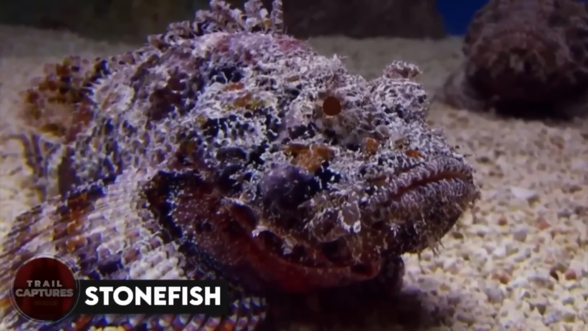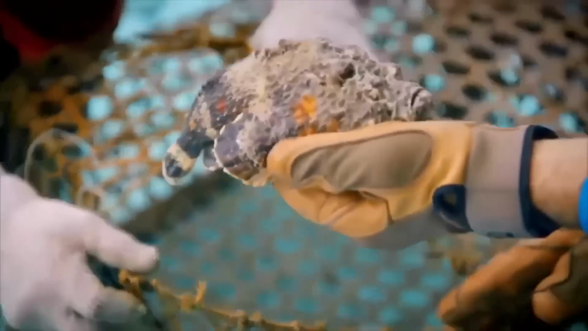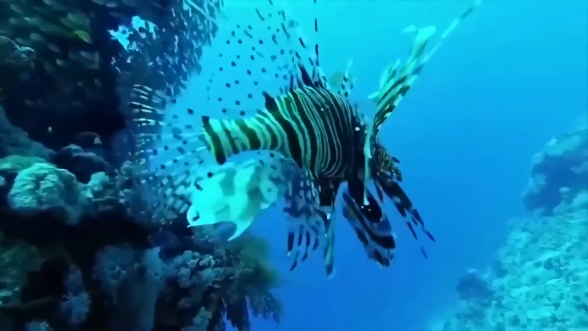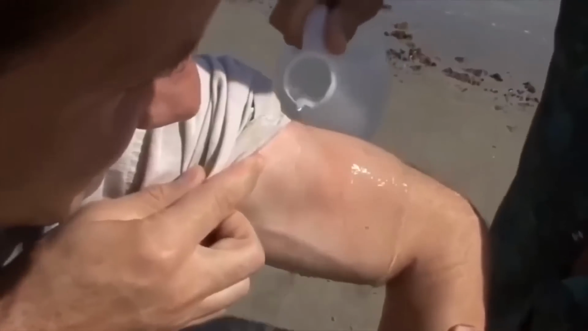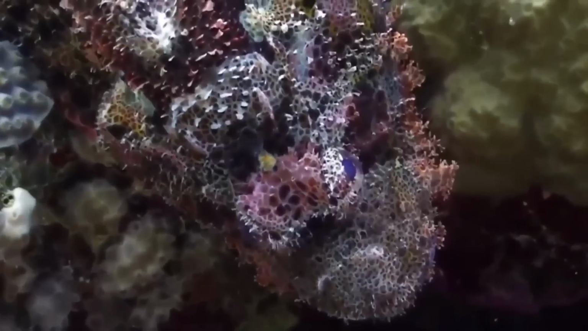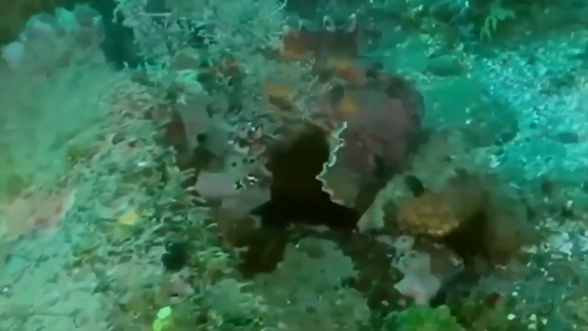Stonefish. If you thought getting a paper cut was painful, wait until you hear about the stonefish. This little fish may not look like much, but it packs a punch with its venomous spines that can cause excruciating pain, paralysis, and get this, the venom is so potent that victims have been known to beg for amputation just to stop the pain. So next time you're out snorkeling, be sure to watch where you step, or you might end up with a nasty surprise from the deadliest fish in the world, the stonefish.